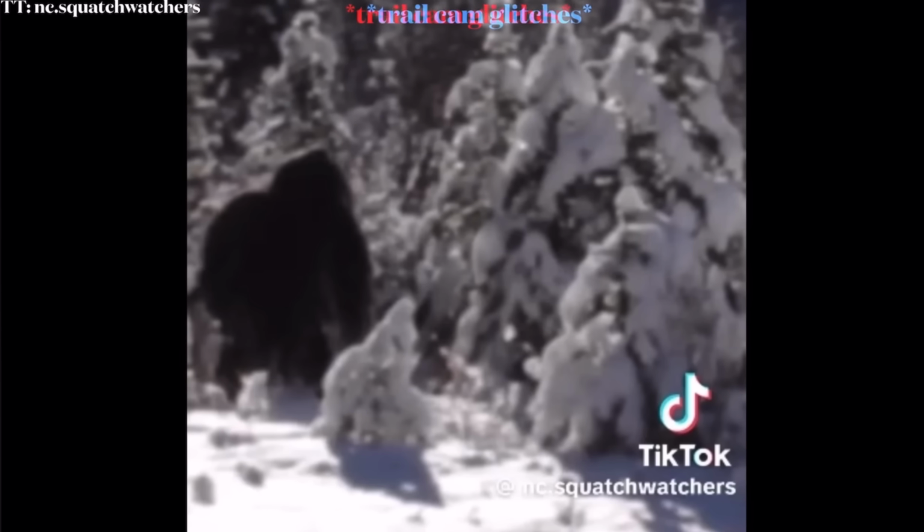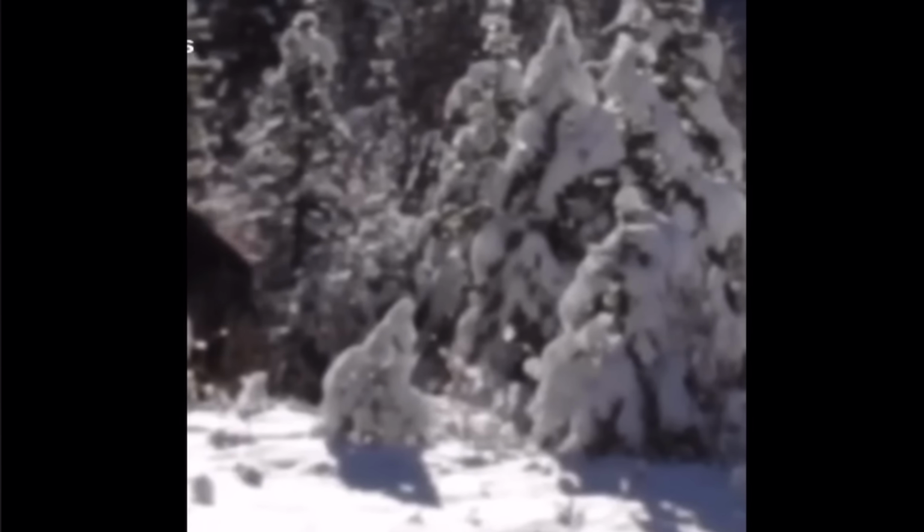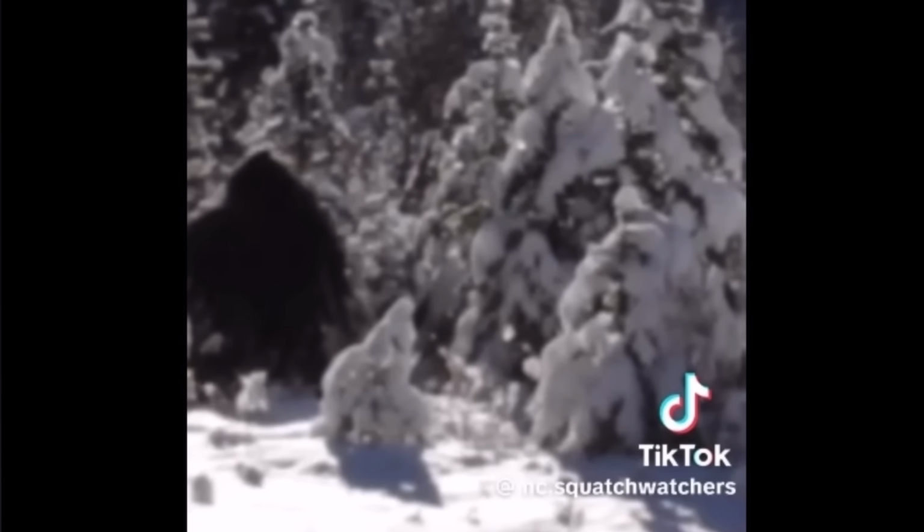Taking a look at some captivating Bigfoot footage taken by a trail camera. It was posted to TikTok on December 10th, 2023. At first, the footage seems rather innocent, until suddenly what looks like the infamous Bigfoot emerges from behind the snowy trees. It appears this elusive creature didn't notice the trail camera until it was too late. The trail camera glitched a little bit as well, but this being was still very clearly videoed.